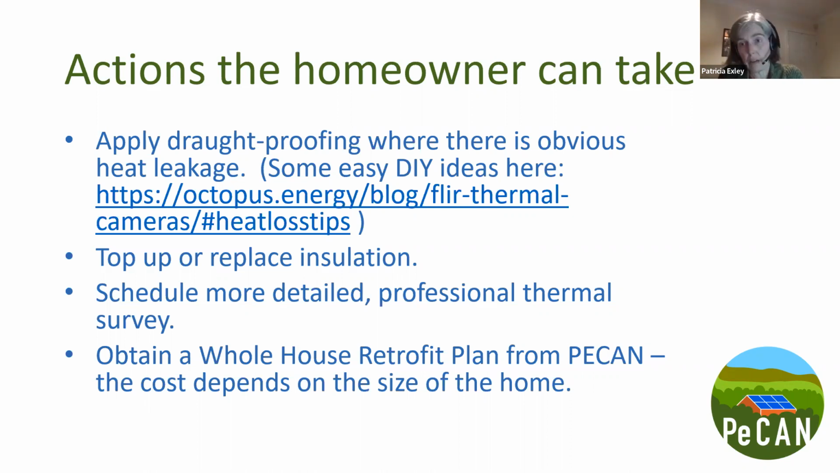And then the other thing that PeCAN can offer is the whole house retrofit plan. So some of you already know this, but we link up with retrofit coordinators to do a survey of the home, and it gives a detailed breakdown of the types of improvements that the homeowner can make. There is a cost for that survey, which depends on the size of the house, but if anybody is particularly interested in taking it further, then I'd ask you to let them know my details or ask them to get in touch with me directly, and I can talk them through what this survey contains and what the cost would be for their particular home.